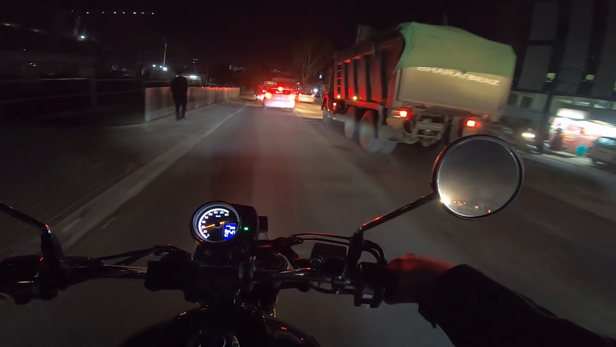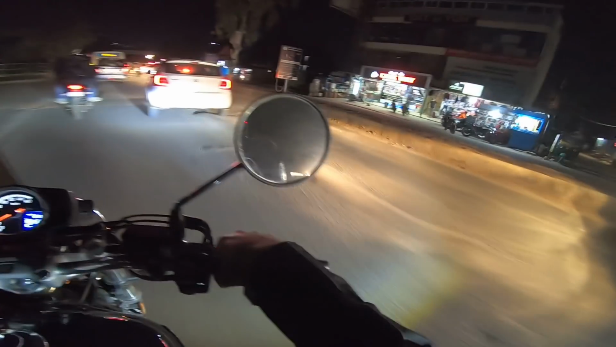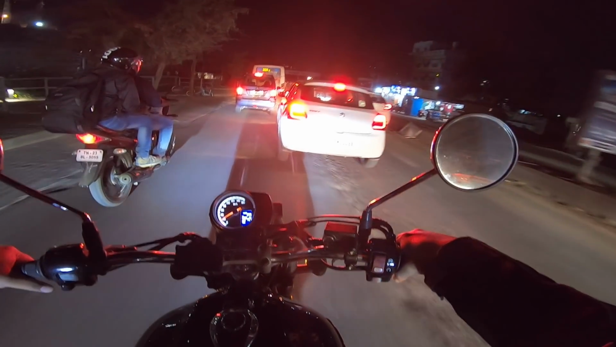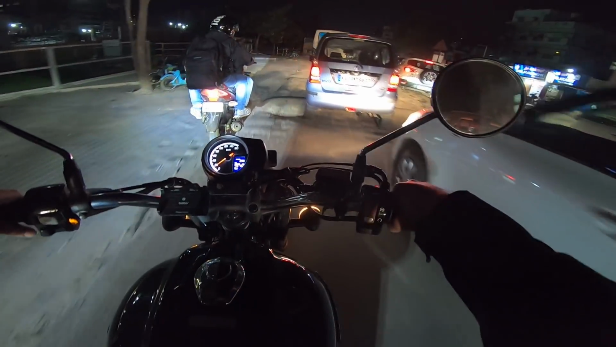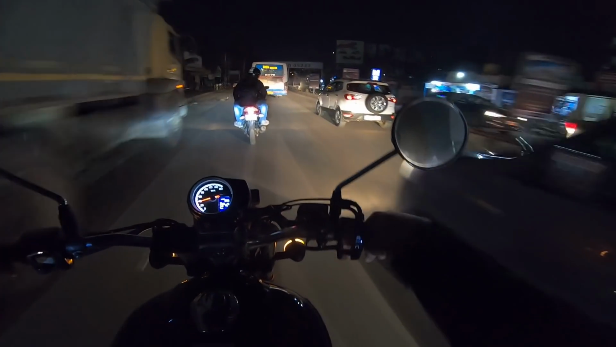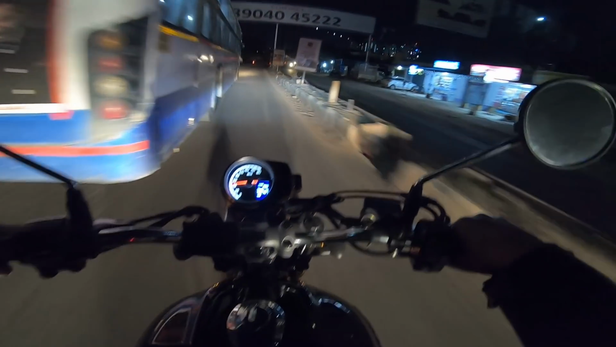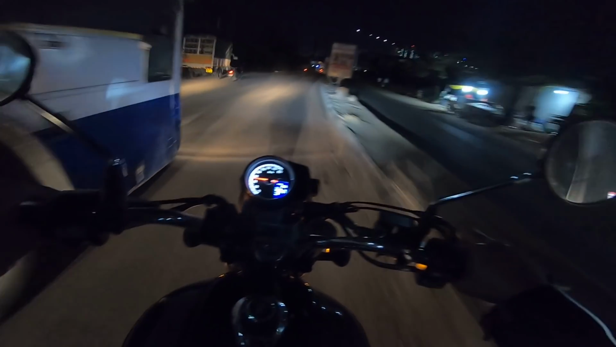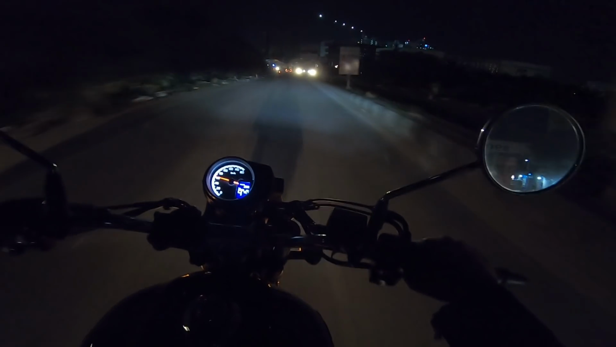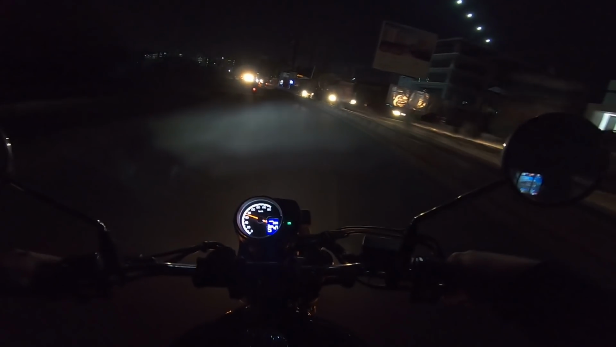So I think we are hitting some traffic in the front as we are entering the sort of a city. Yes guys, many of you ask me the question how easy it is to maneuver in the city. Yeah, it is super easy to maneuver into slight gaps within the city and get out of the traffic. So yes, it is super easy.